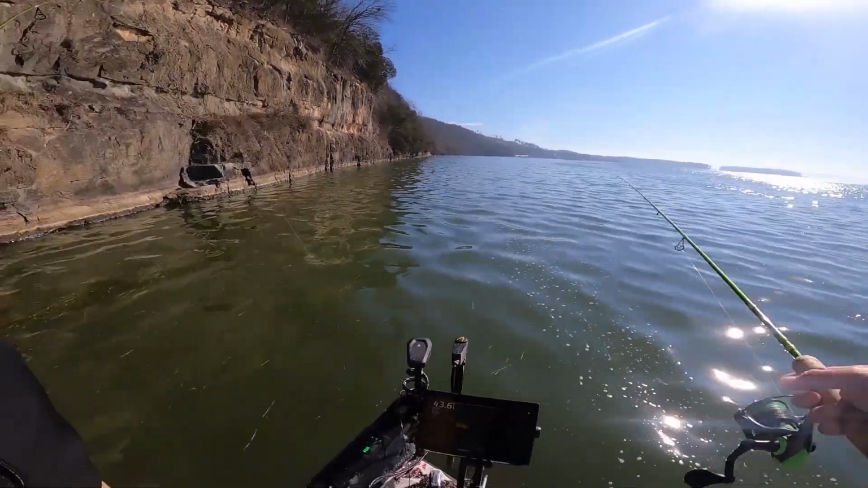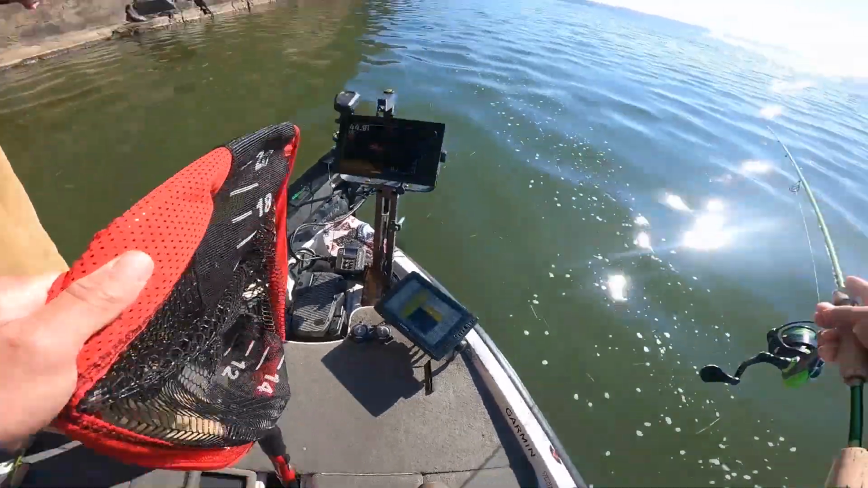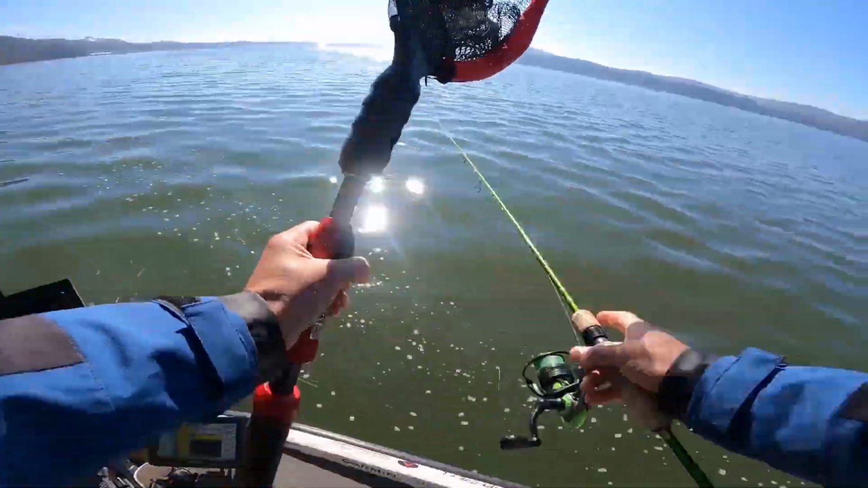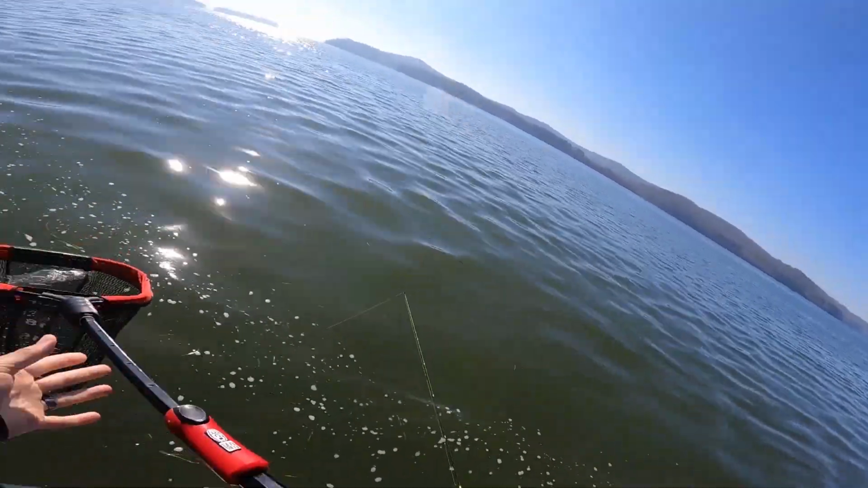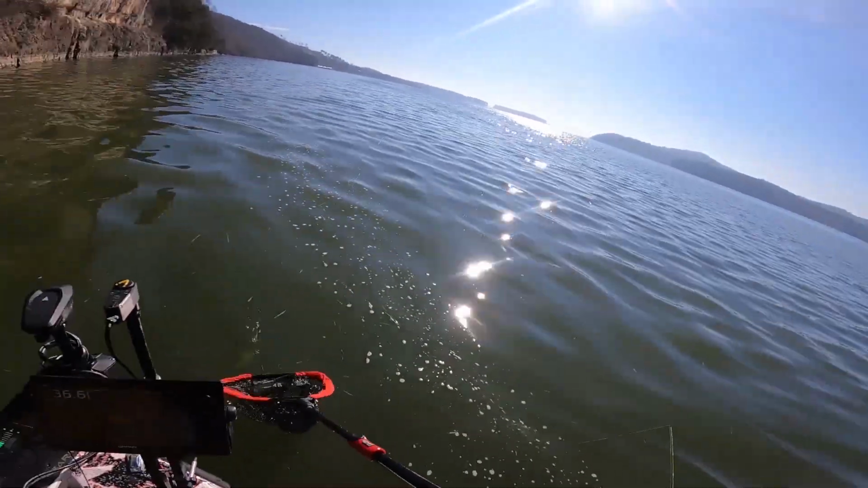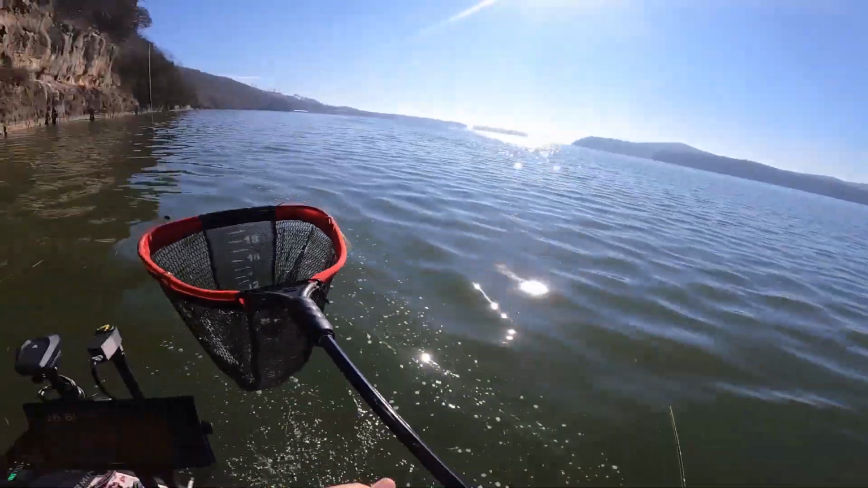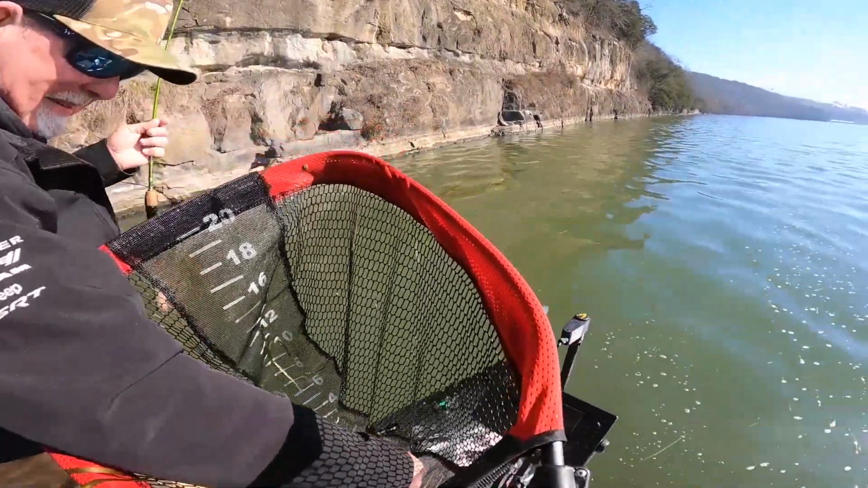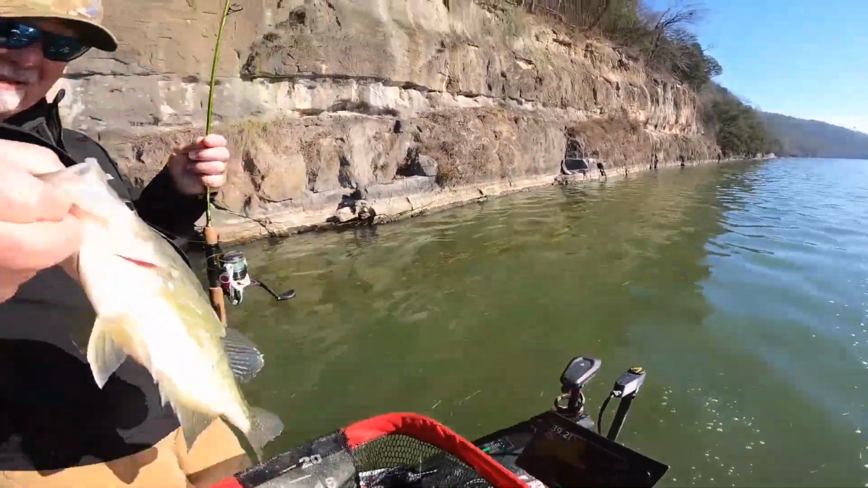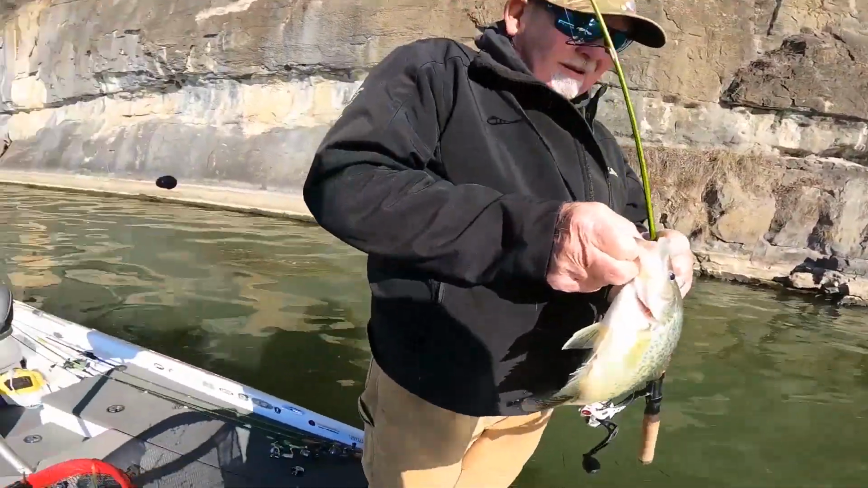Oh, get him, biggin. All right, I'll get the net. We're not losing another one of those. That thing was a giant that I lost. Look at that one. Woo! Old big, Larry. Wow. That's a 14 incher.